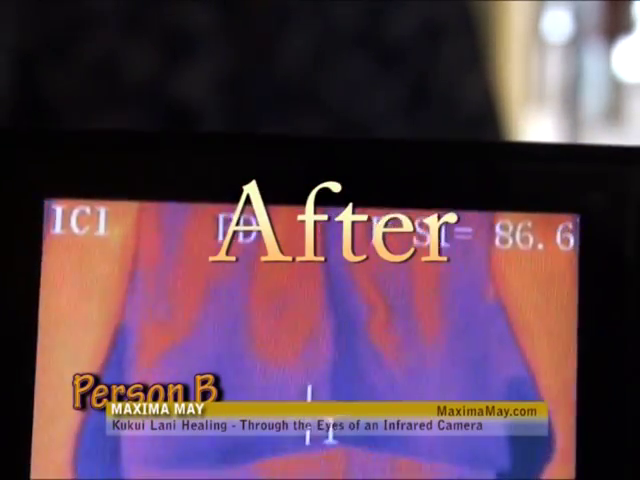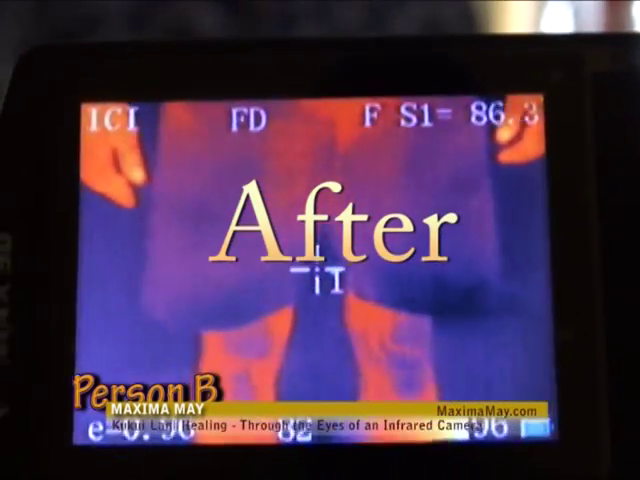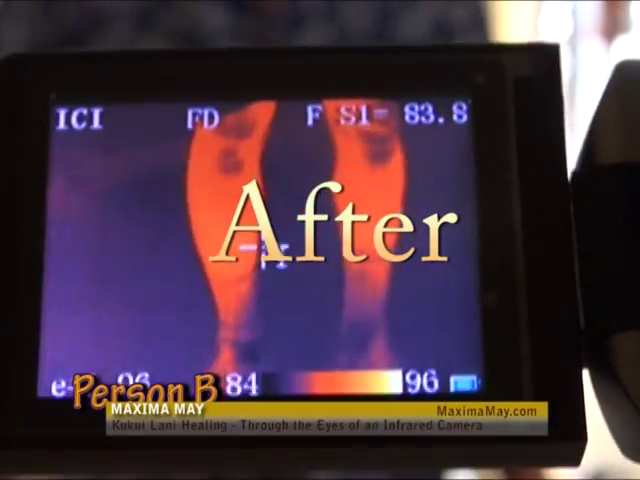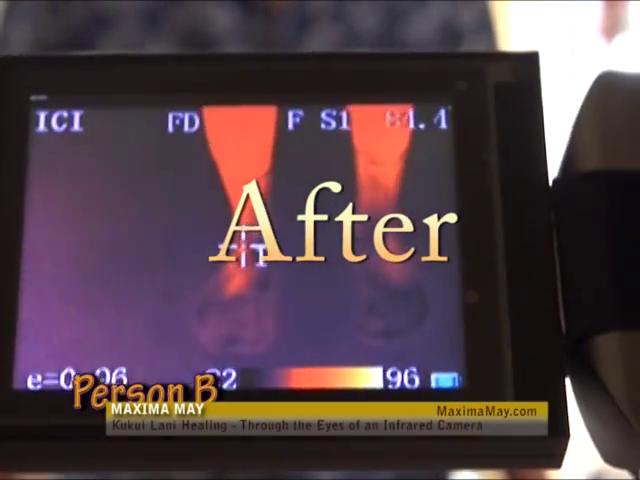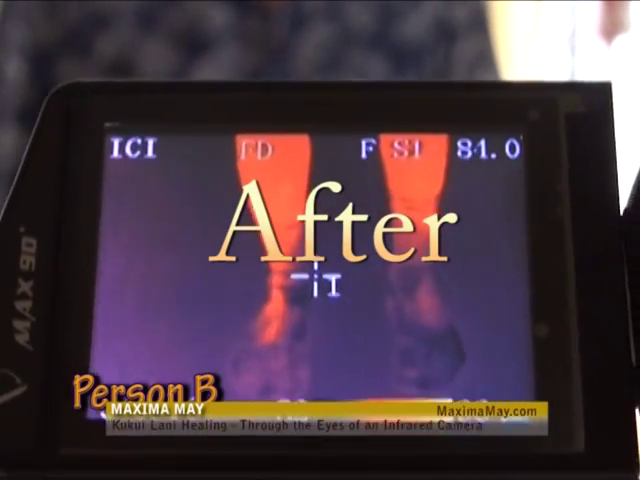And again, if I provided a longer type healing, the feet will probably be in the normal range area as the red or orange area for more balance.